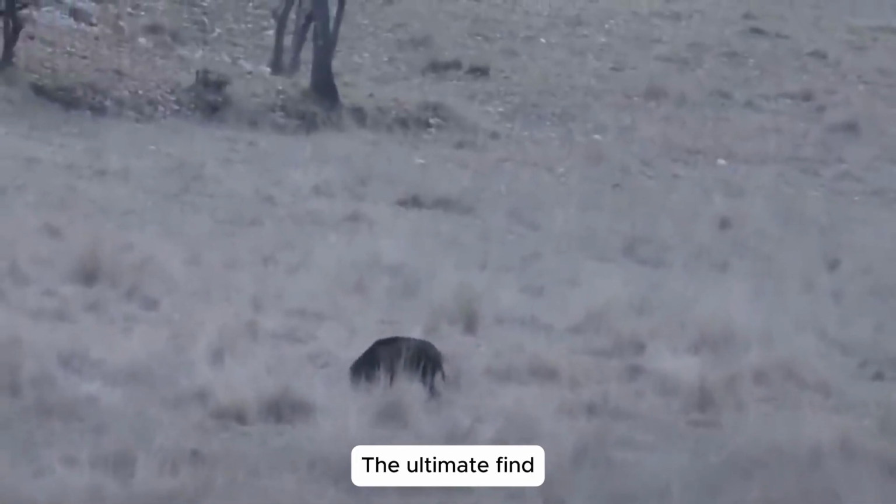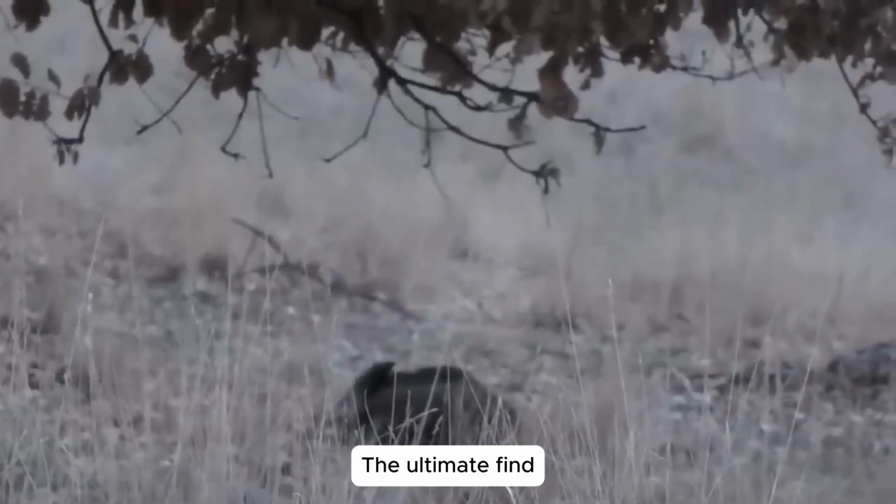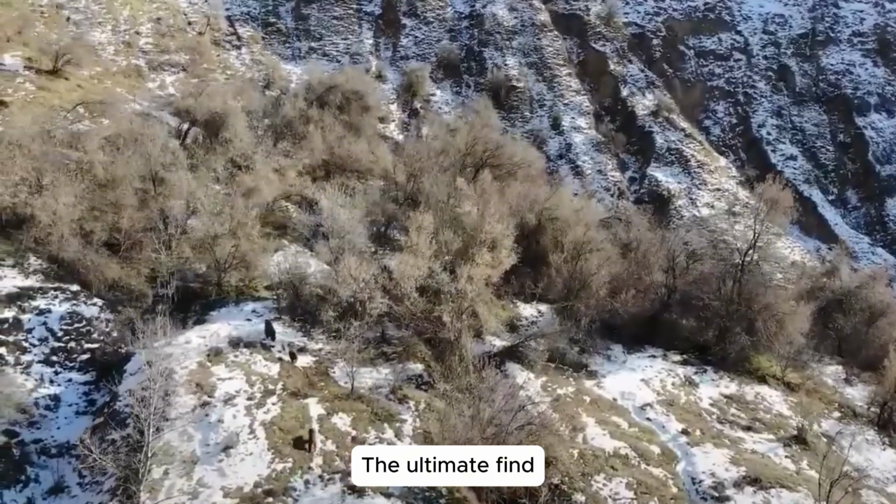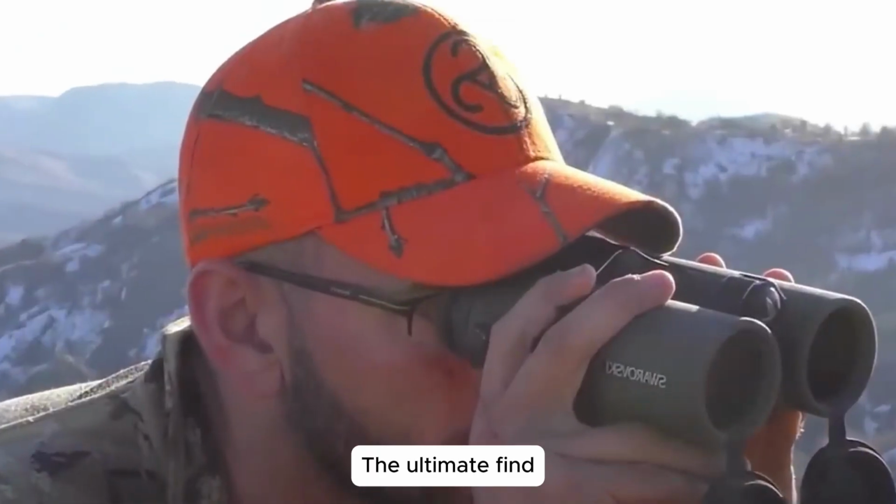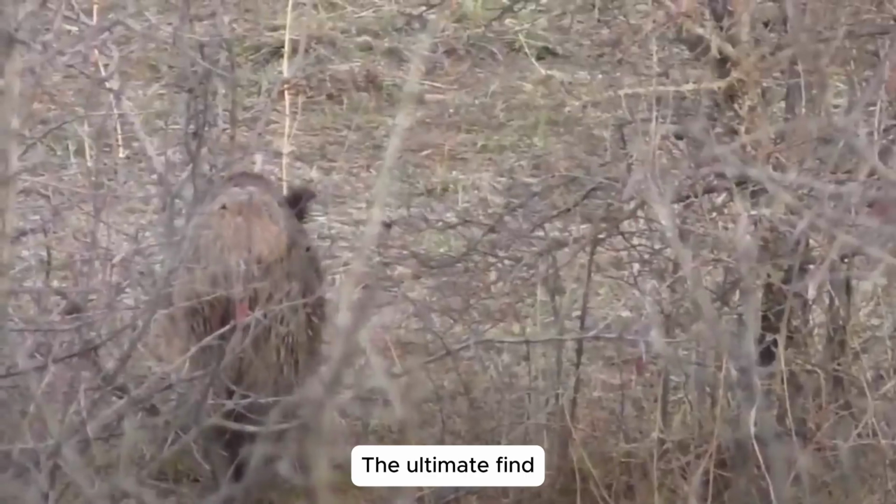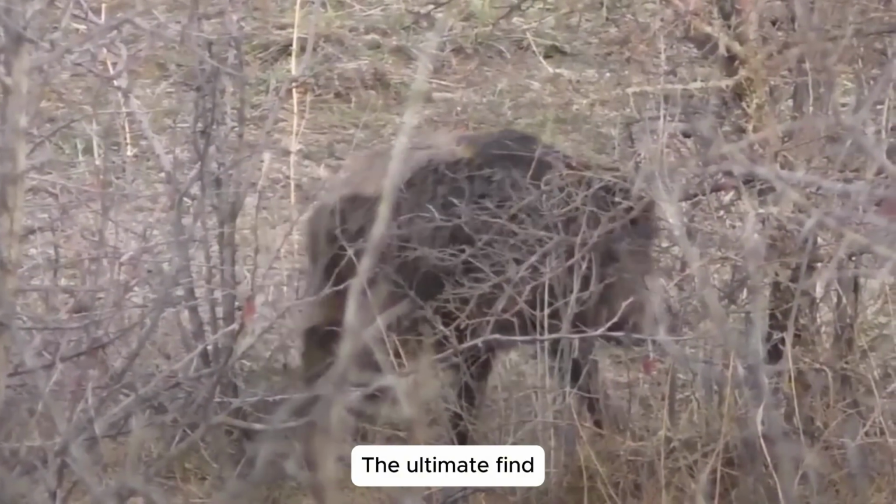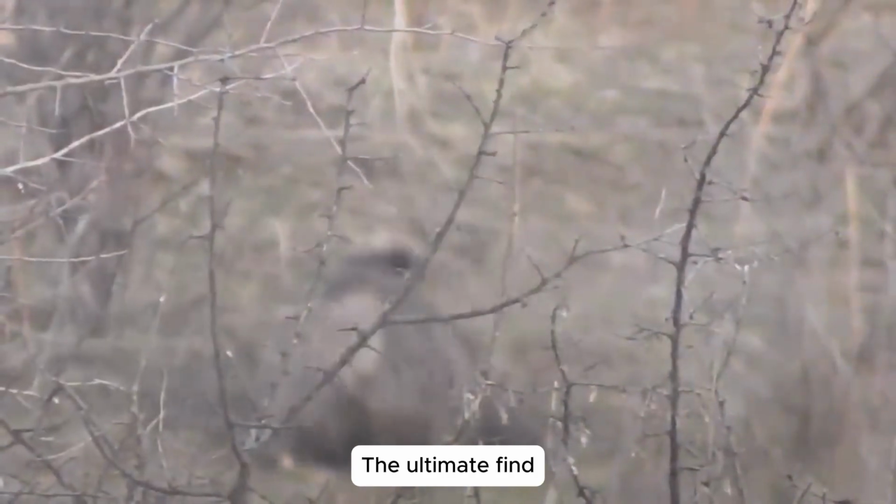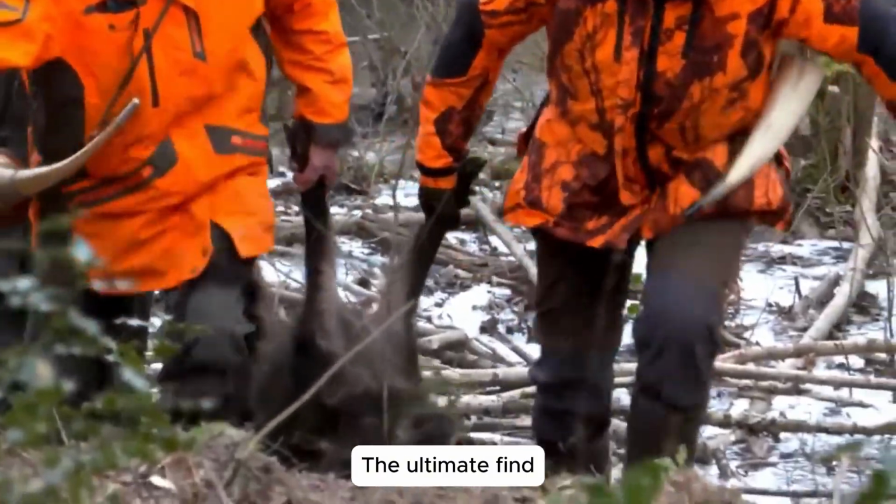Tracking the alpha boar. The fields before us were torn apart, soil overturned, crops destroyed, like a storm had ripped through the land. From that moment, we knew we weren't dealing with an ordinary nuisance. Villagers whispered about a colossal boar leading the destruction, a massive beast, ruthless and cunning, weighing hundreds of kilos. Without hesitation, we made our decision. We would track it down and restore peace to these lands.